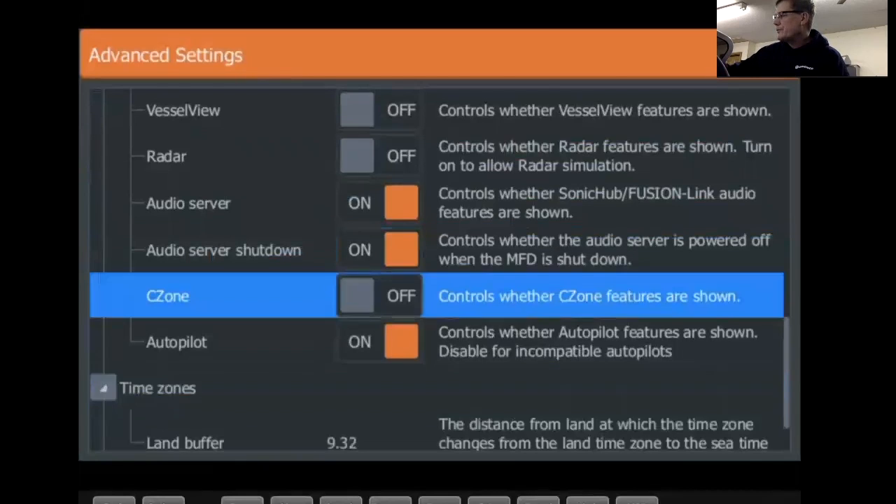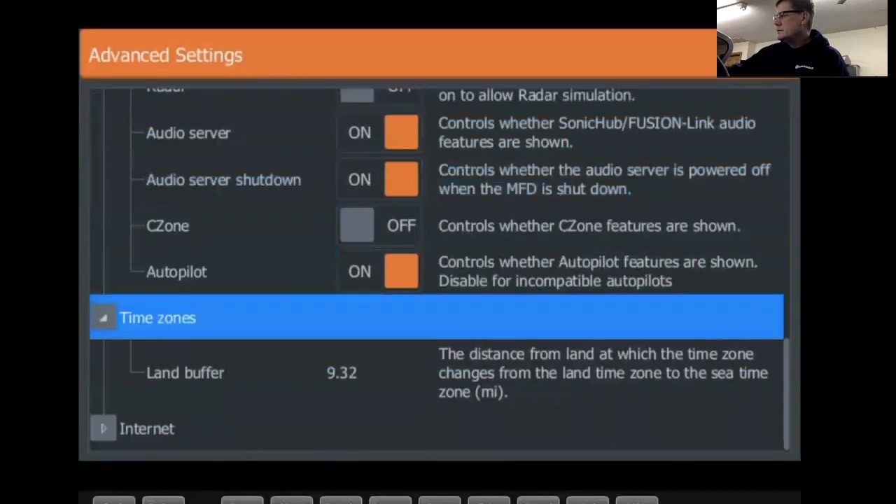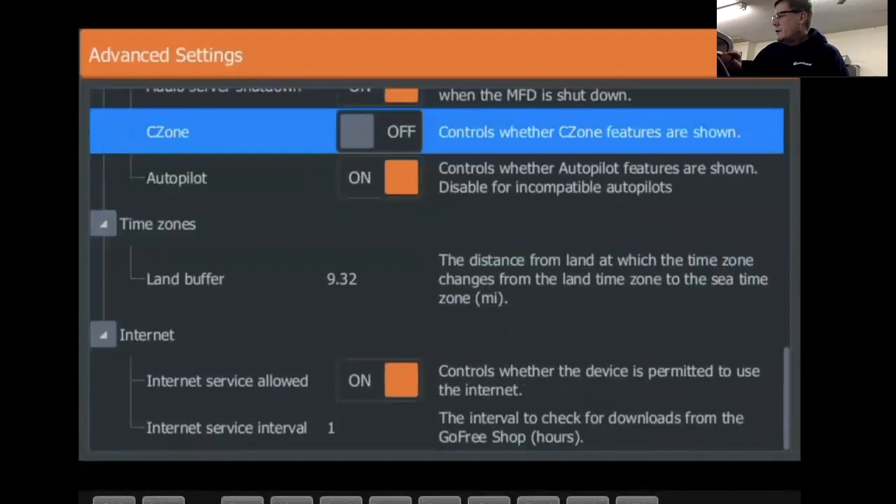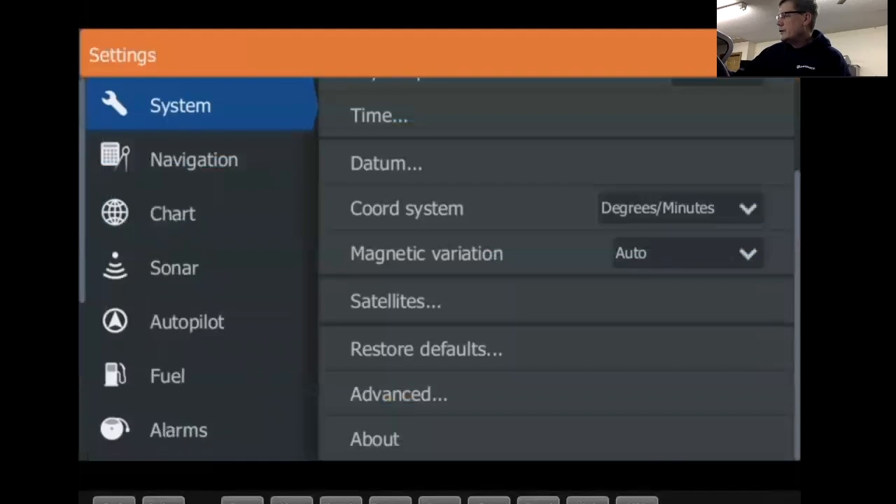Time zones, and then internet. Let's see, controls whether the device is permitted to use the internet. Yes, so if you turn that off, you won't be using the internet. So, let's see here.